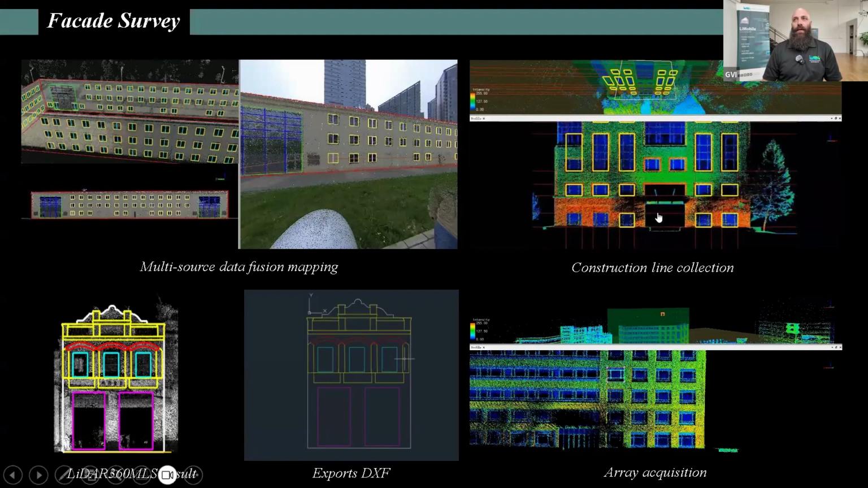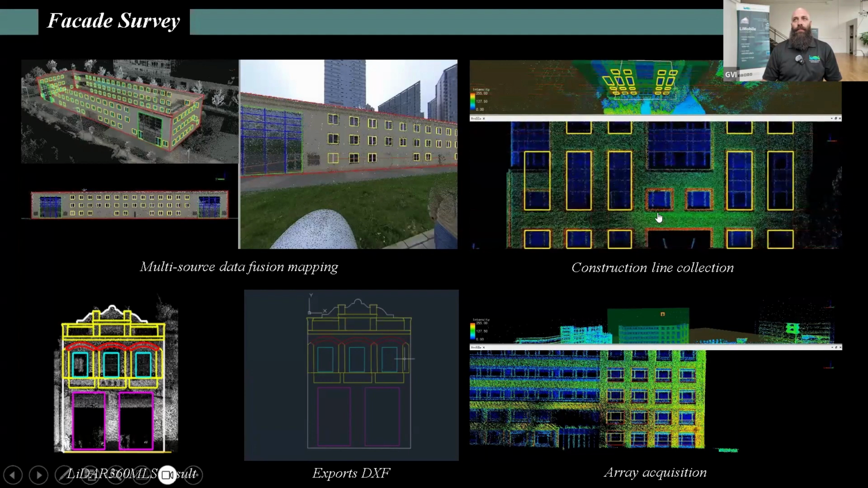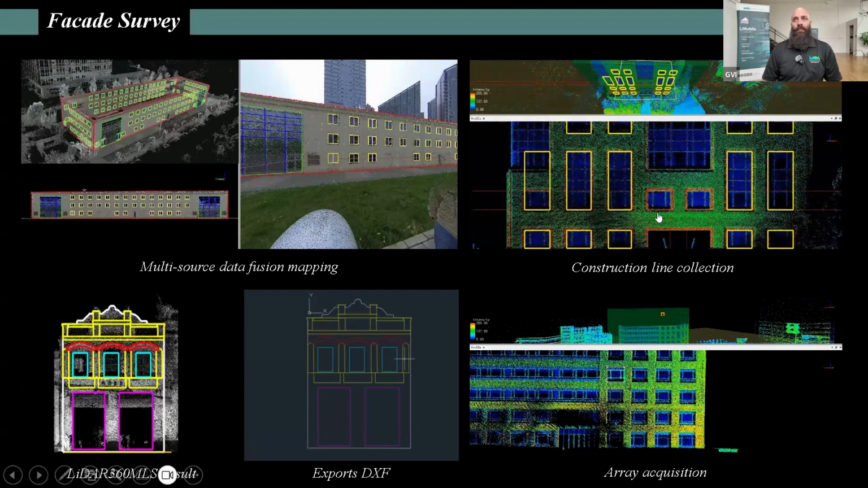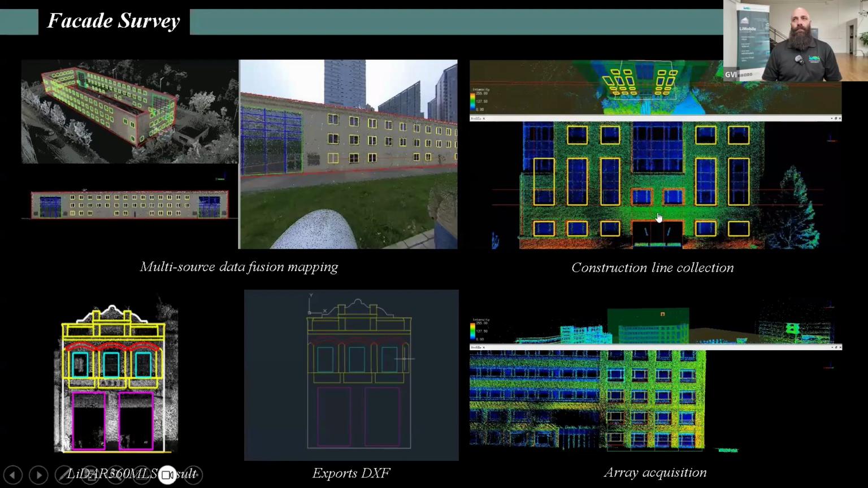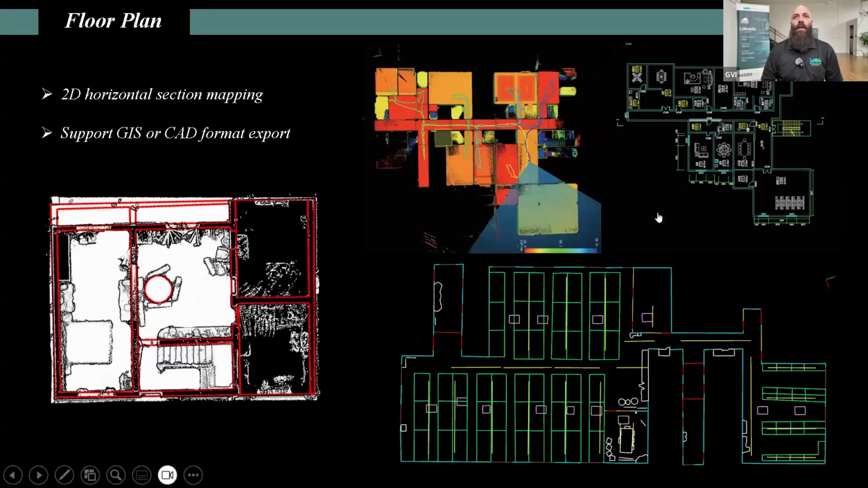As you can see, the automatic extraction of the specific size windows within our floor plan model gives the ability to create 2D horizontal section mapping.